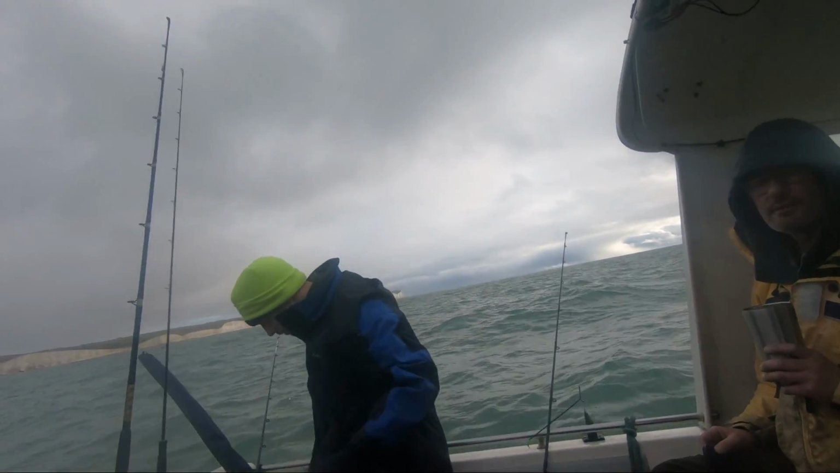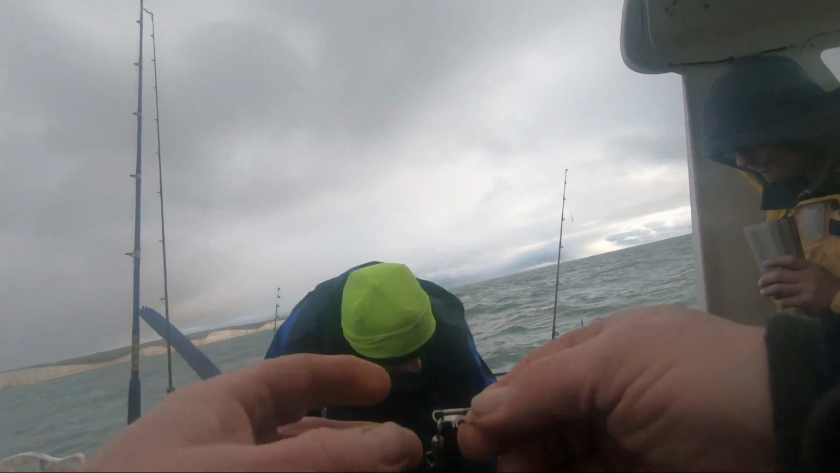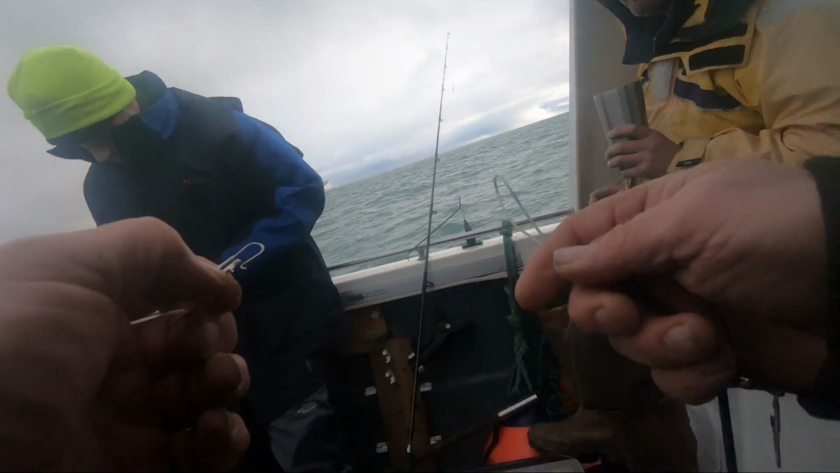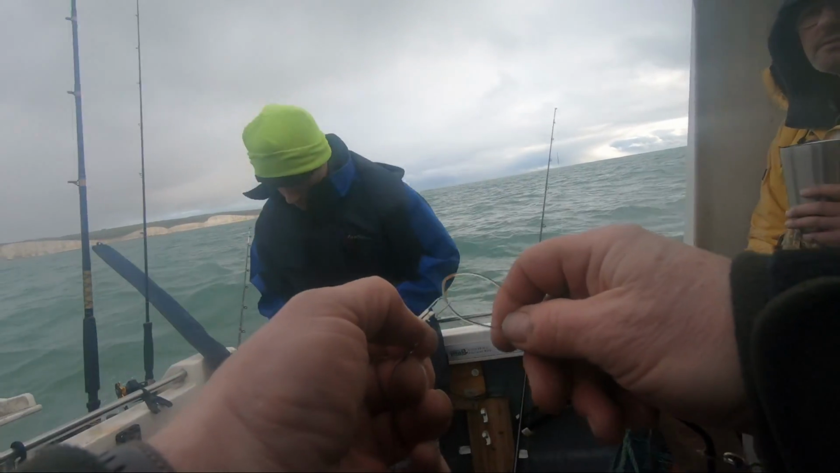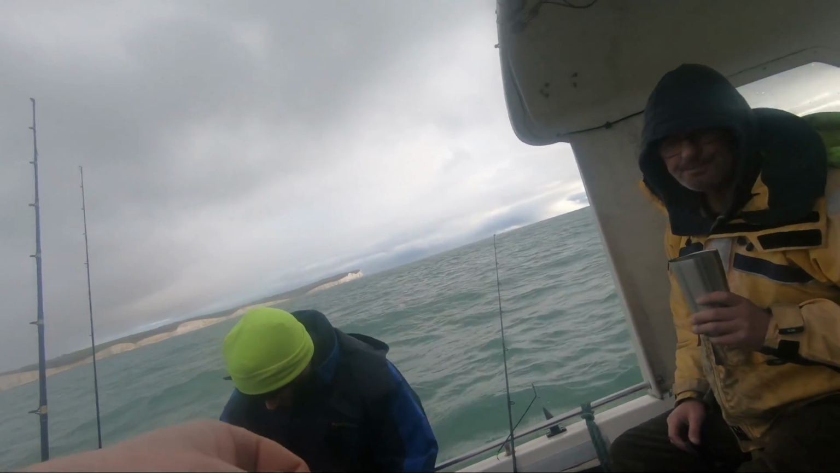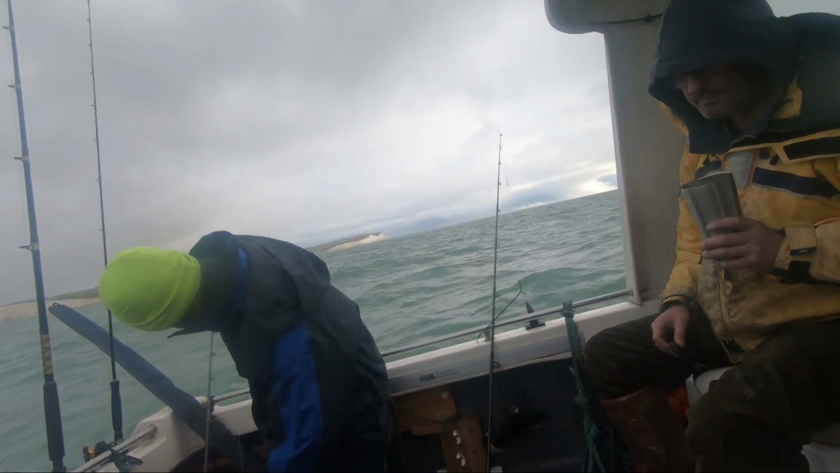So this is my main line. Got a bead on it to stop the swivel feeding up into the end rings of the rod, and then we're going to clip a boom onto that. Fairly hefty line through the boom, and then a weight on there, and then a hook trace goes onto that swivel there. Simple.